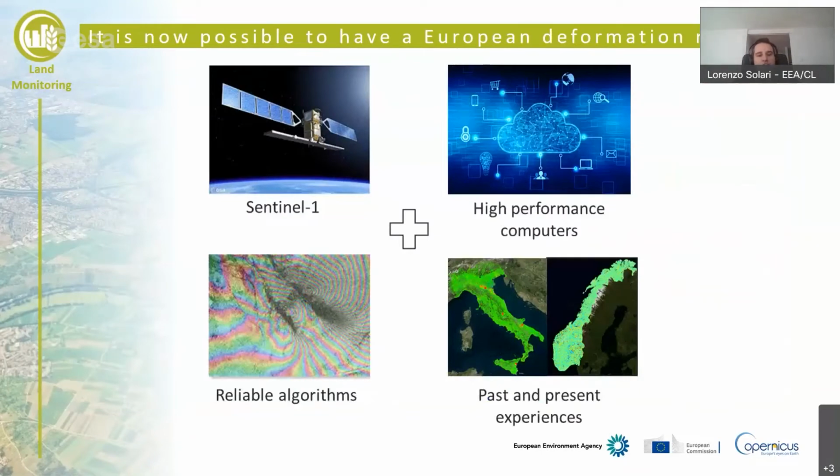Why is it now possible to have a European deformation map? Basically for 4 factors. First of all, thanks to Sentinel-1, we now have a huge amount of data covering Europe, but also all around the world, with 6 days repeatability and a very regular acquisition plan dedicated to research.